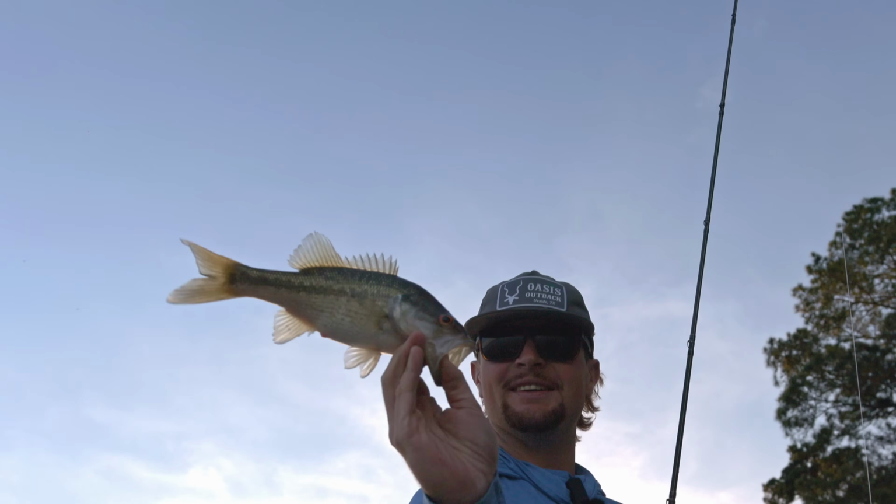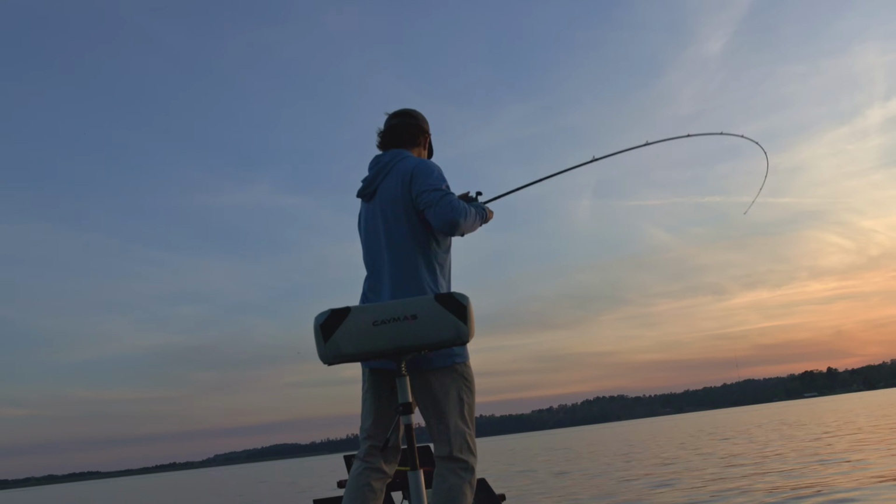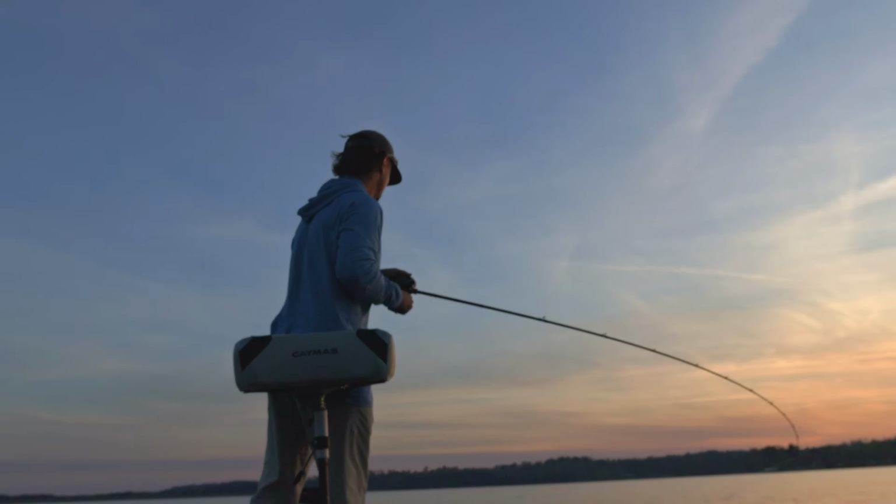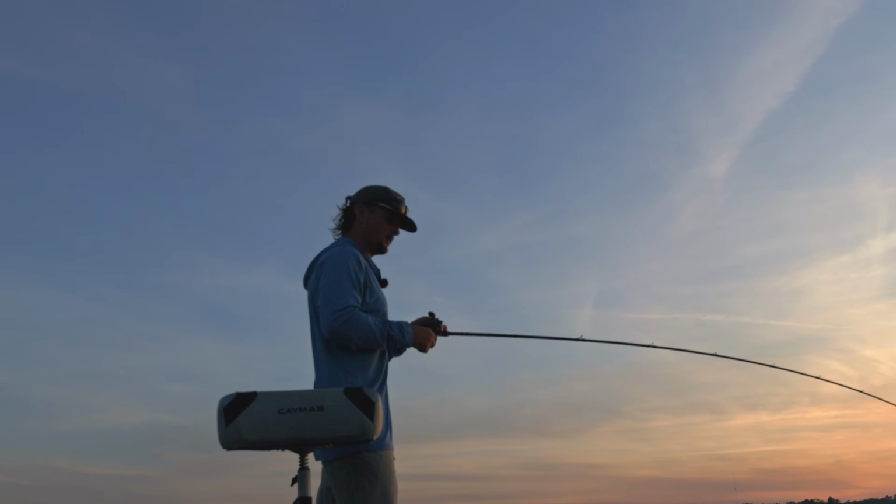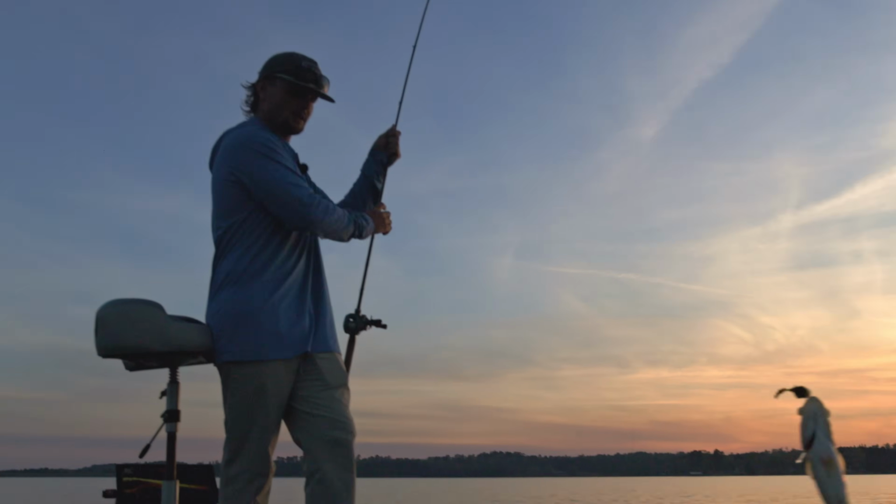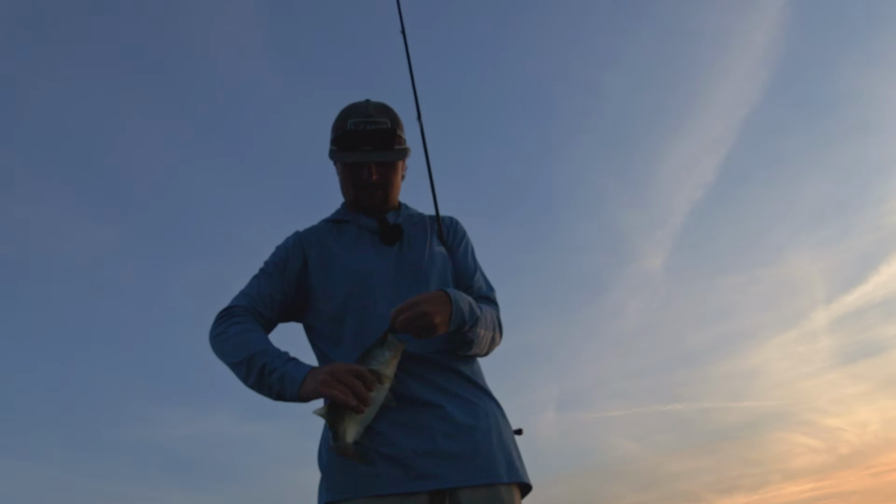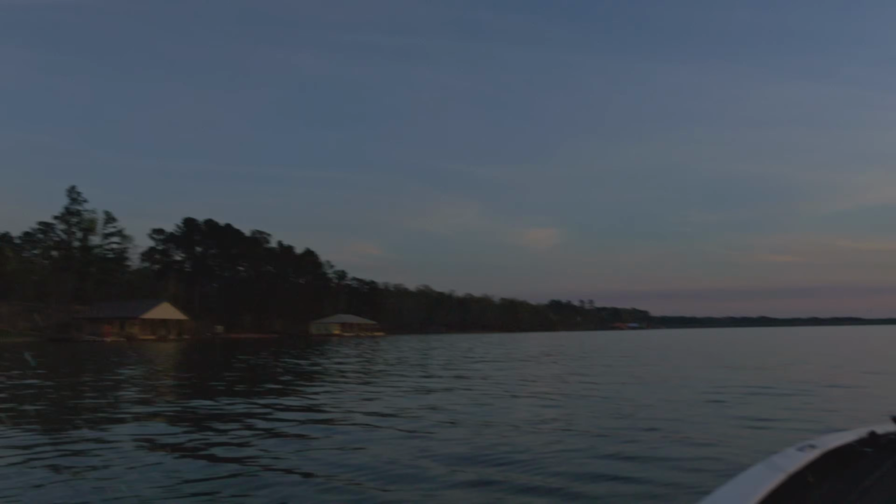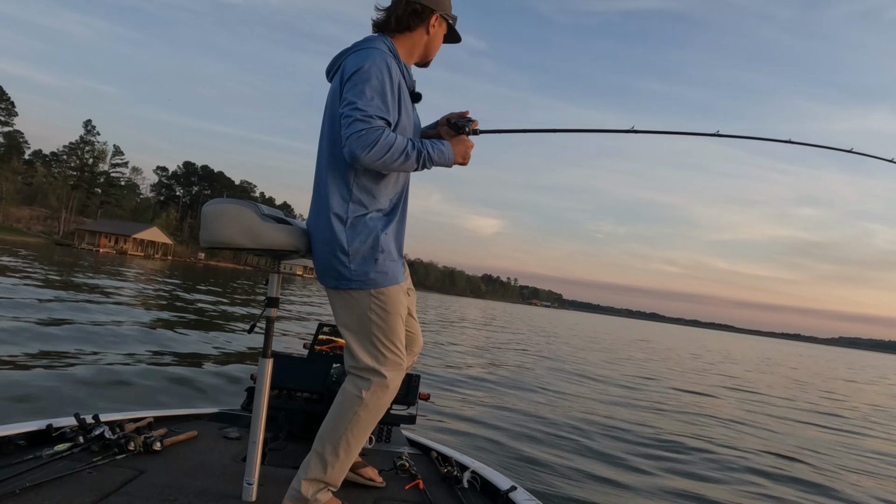All right, there's a mega bass. Little guy. It's a fish though. Little 1 pounder, 12 inches, 8.13. Let him go.